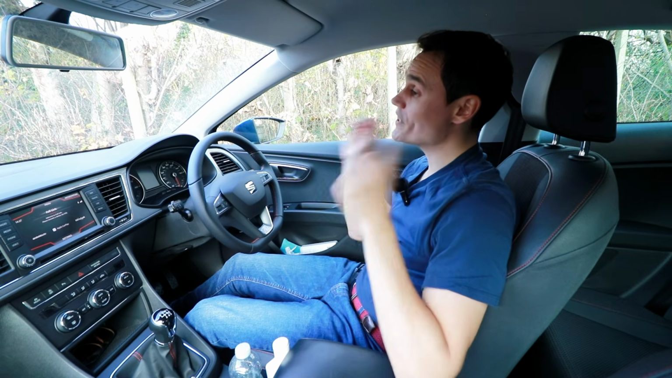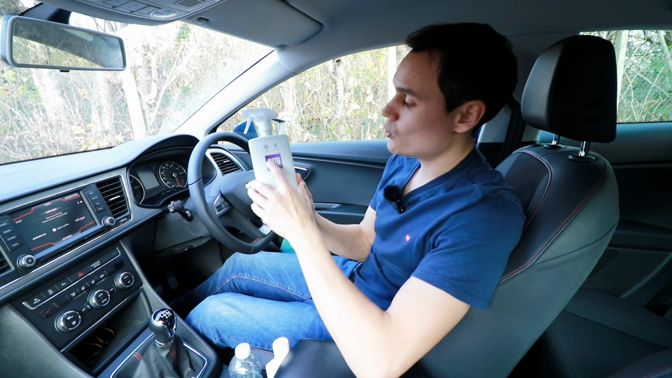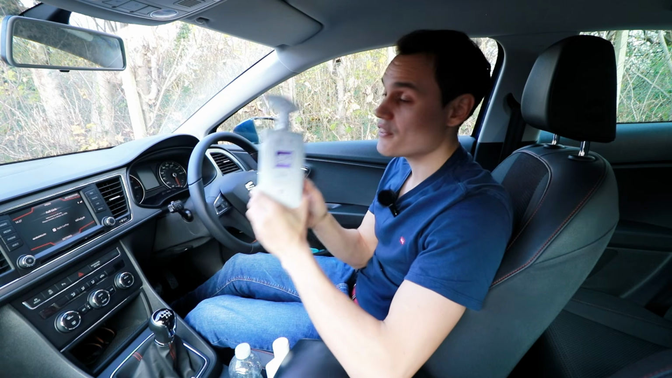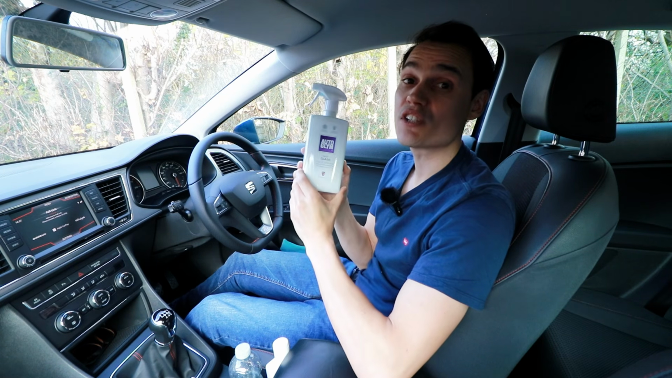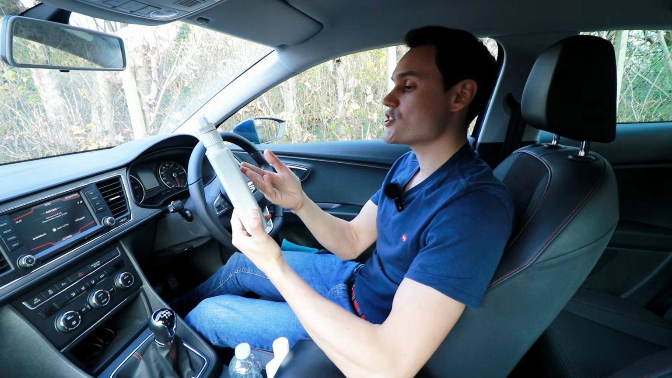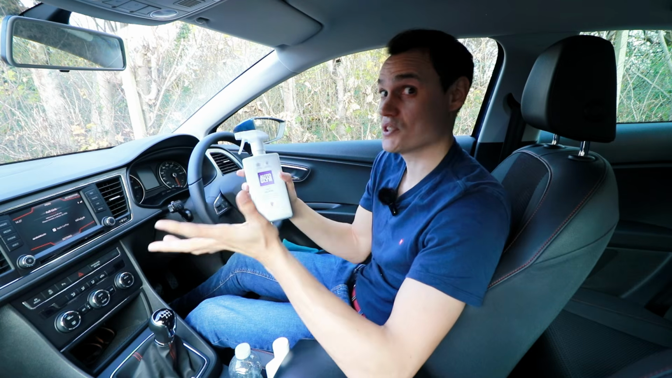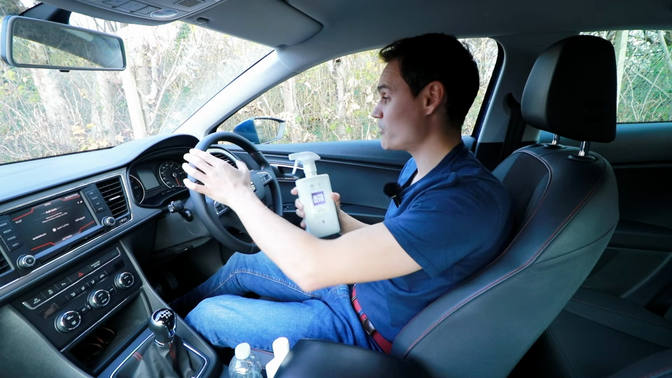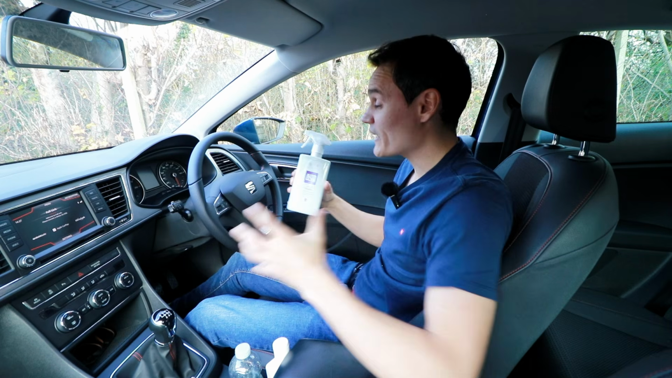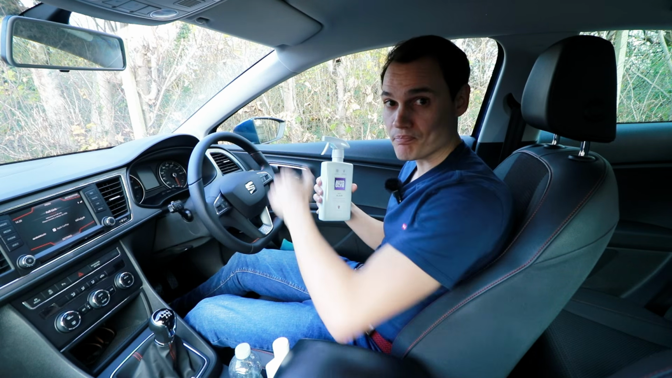Firstly, make sure your windscreen is crystal clear. I use this product, Auto Glym Fast Glass. I'm not sponsored by Auto Glym. This is just a product I've been using for years, and I keep a bottle in my car all the time. It says you can use it on the plastics as well as the glass, and I pretty much use it everywhere, including the leather on the steering wheel. Doesn't say you can do that, but I don't have a problem with it. It's just a quick and easy way to keep the interior fresh and keep the windows clean.